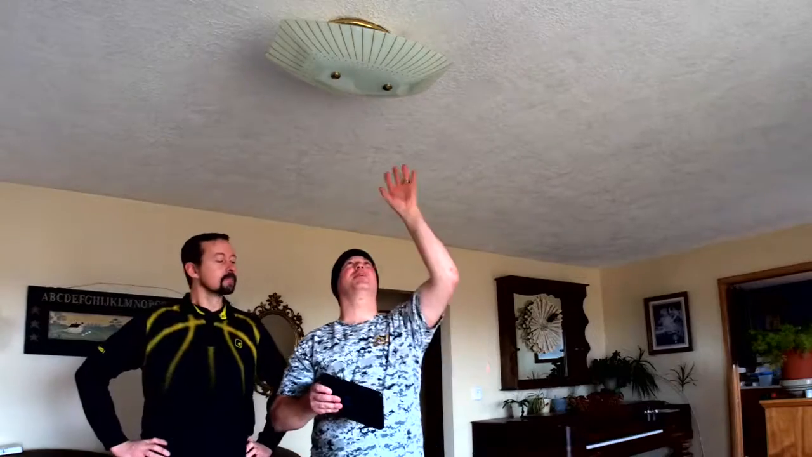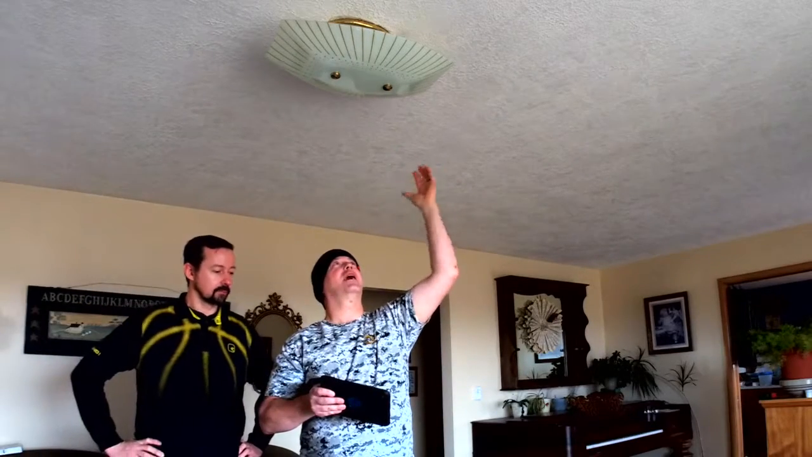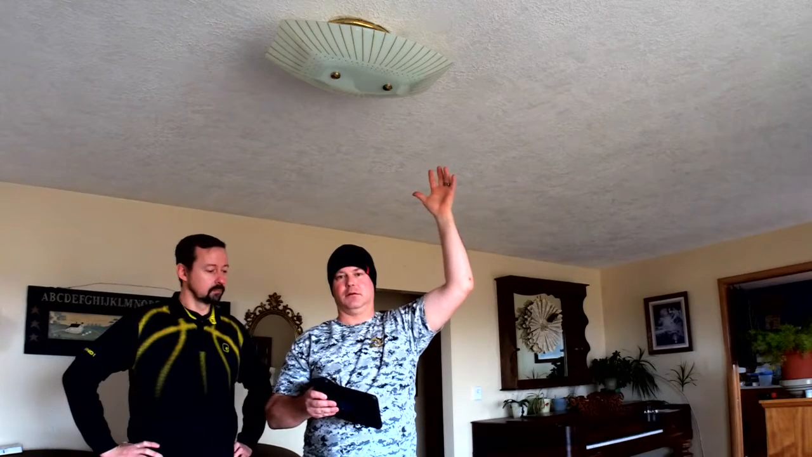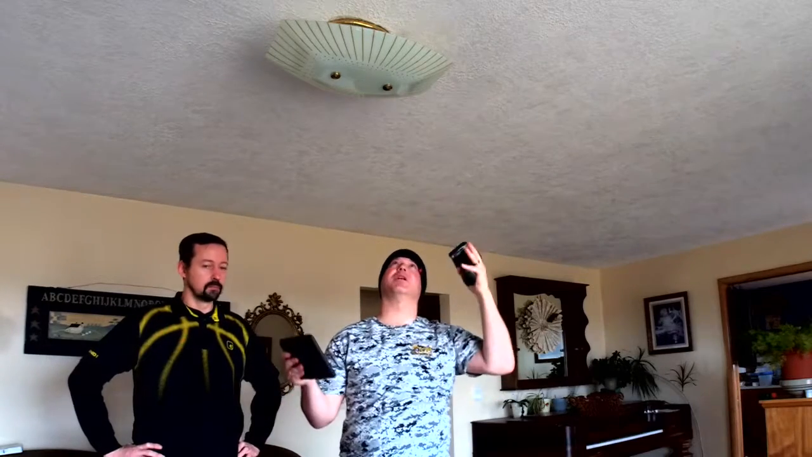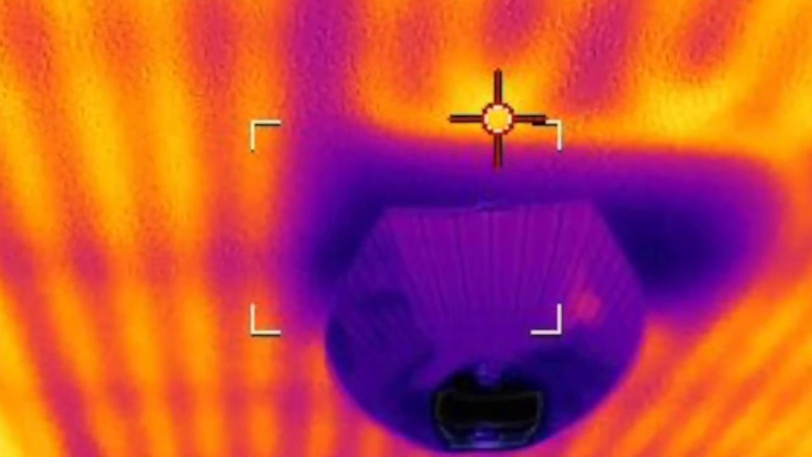Okay, so another thing we're trying to find out is up here on our light, we want to find out if they change their lights, how much room they've got around where the coils were originally run. So again, we're going to use the infrared camera. We're going to look up around the lights and see how much space they have.